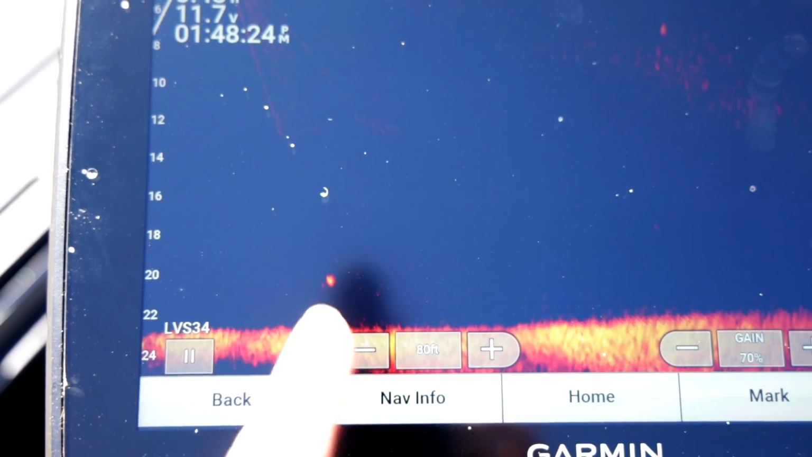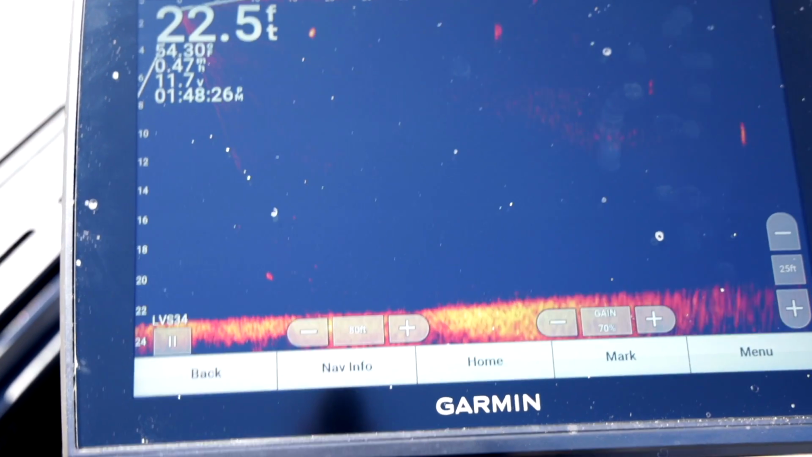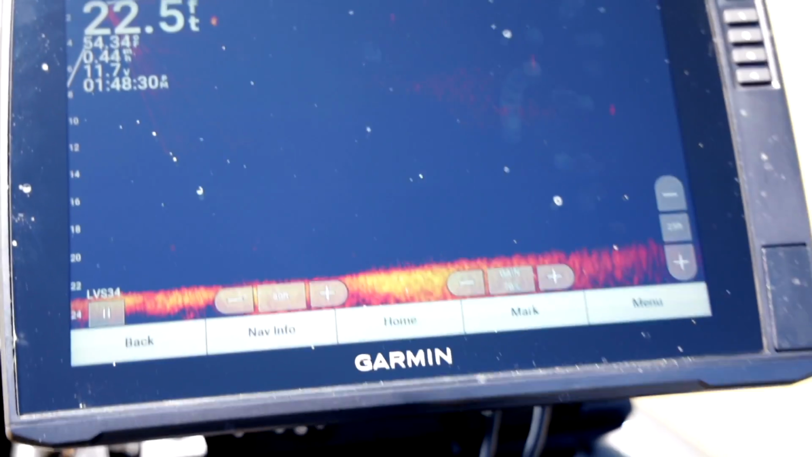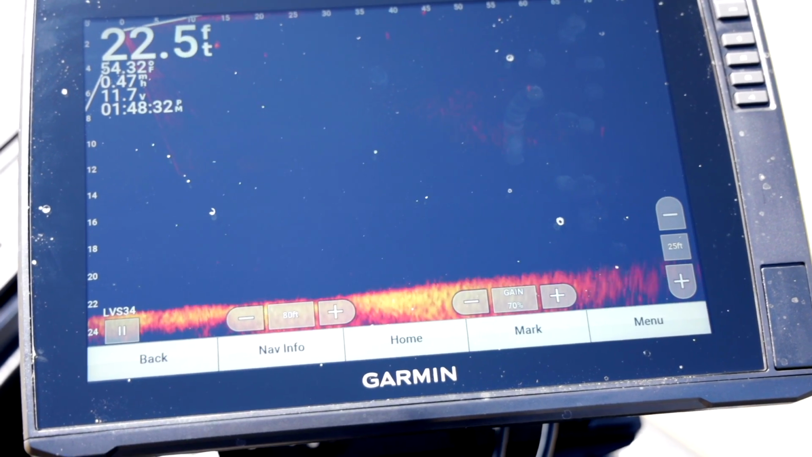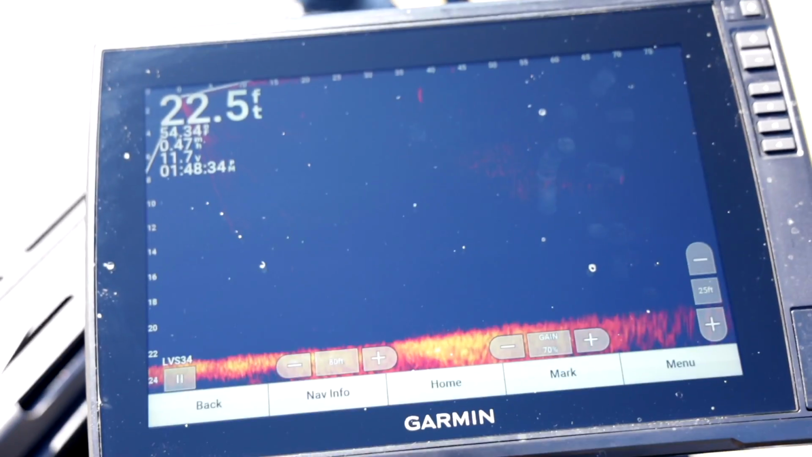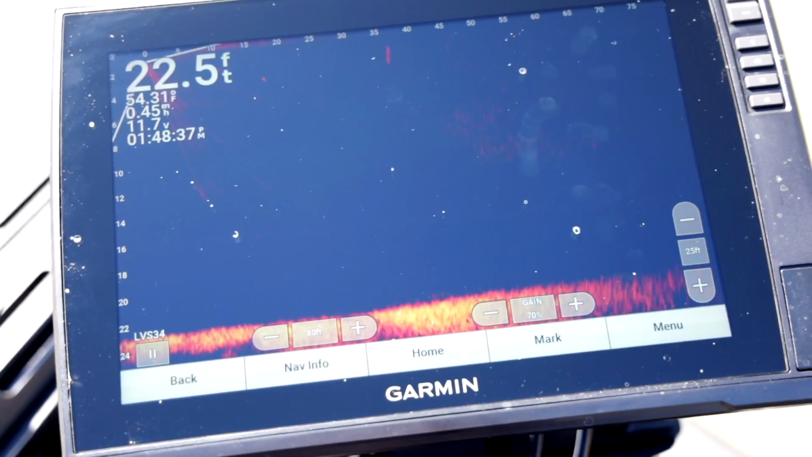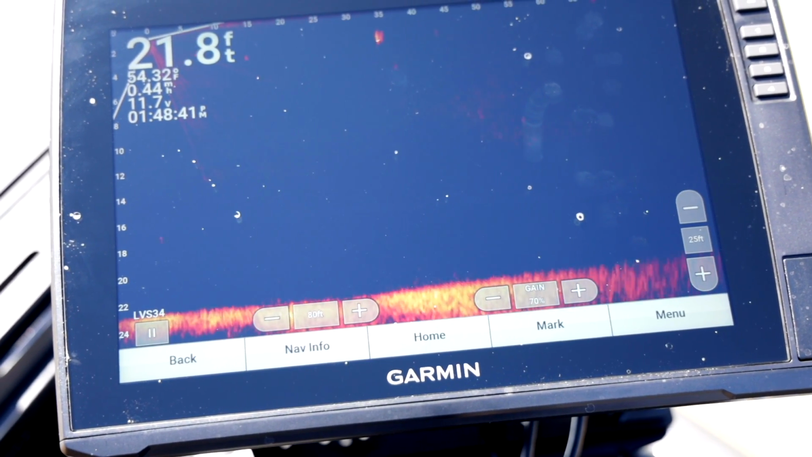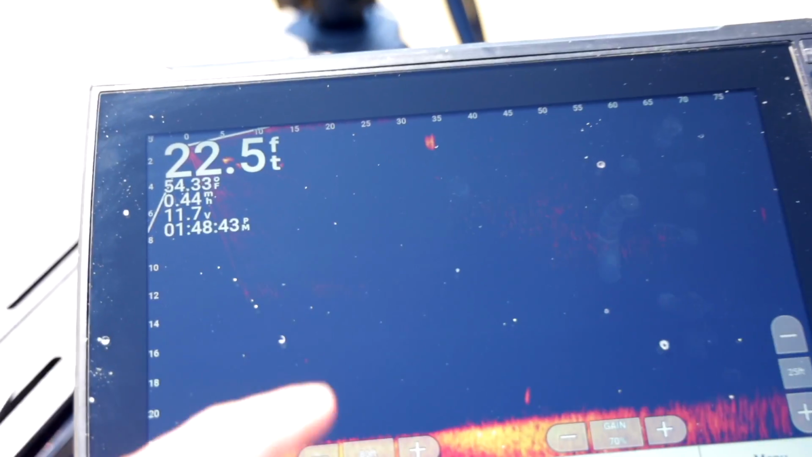There will be a video coming on how to get better with Livescope, and I'm also going to figure out how to screen record this better so you can see what's going on, and just how to catch fish with Livescope. But to have the right settings, this is what you've got to do. Once you have those settings like that, you're ready to fish and start catching some fish with your Livescope.